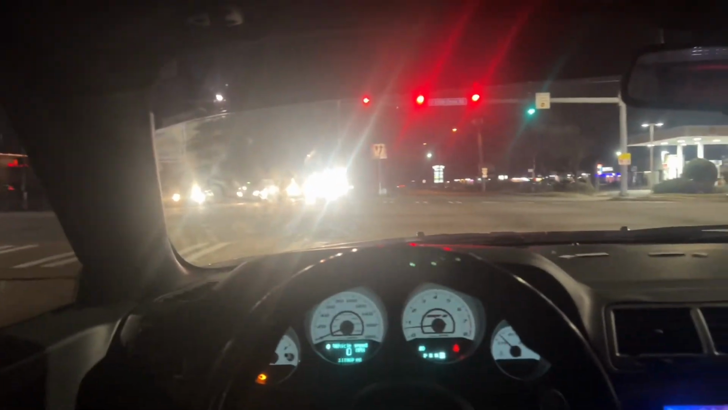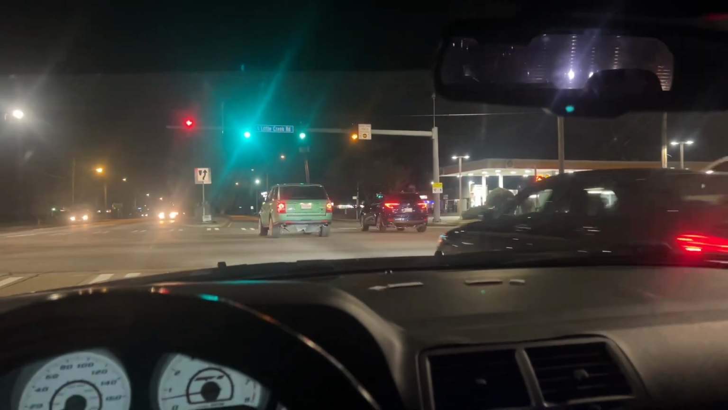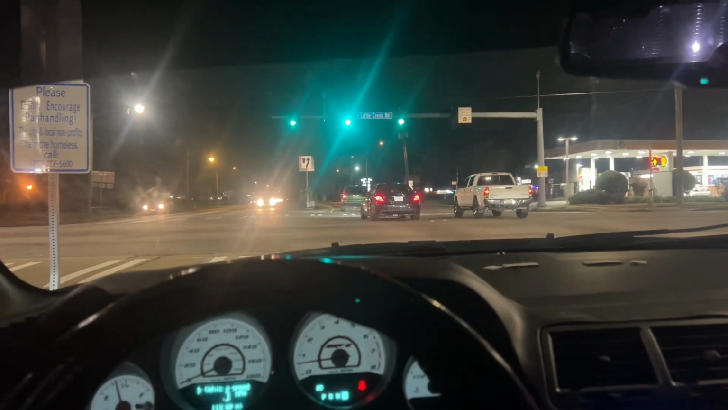SRT my G with 4G feet. I got my heat on me. SRT the Challengers, man. SRT. Green Range Rover, that shit alright though. 12 still up here. The damn caravan. 12 right there, so I ain't gonna OD.